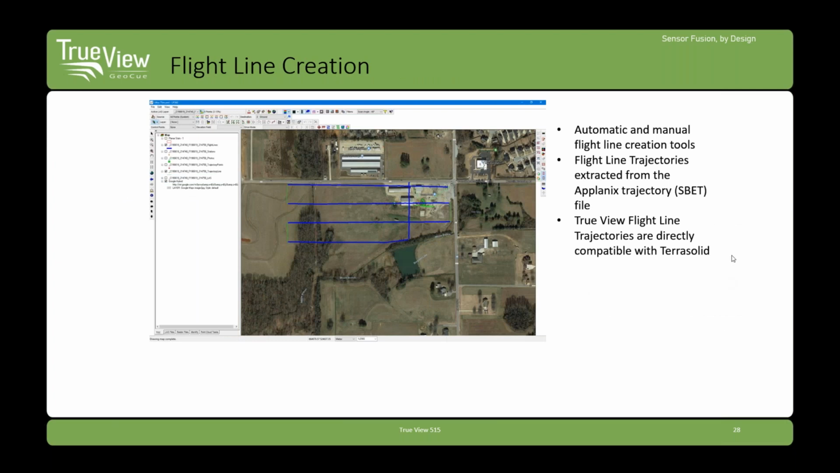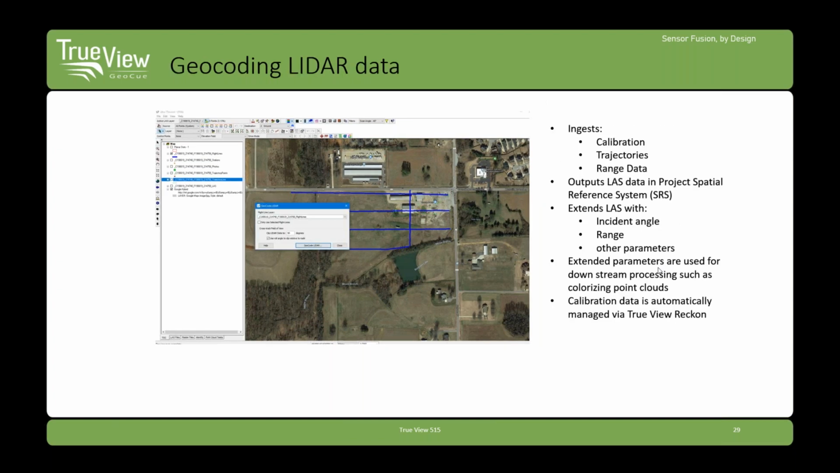We have tools that generate flight lines for you. They can be done automatically. You can also go manually edit them. What this means is that what we're really interested in processing in the LiDAR and image data are these blue lines, and the green lines represent the entire flight as well as some takeoff and landing over in this area. And I don't really want to process all that. So it's a nice cleanup tool that gives you clean flight lines for processing. And then of course it's geocoding the LiDAR data. So that's just push button.